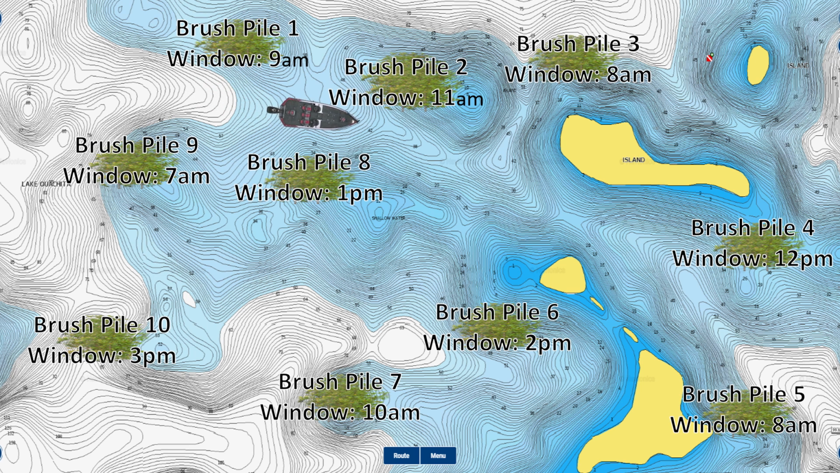If I go to brush pile number 2, again, I'll be fishing at like 7:10 and I'll miss the feeding window there. Brush pile number 3, I'm going to miss the feeding window there. It'll be 7:30. Brush pile number 4, I'm going to miss it again. But brush pile number 5, I'm going to hit that feeding window exactly. I'm going to pull up on that brush pile at 8 a.m., right when those fish are feeding, and most